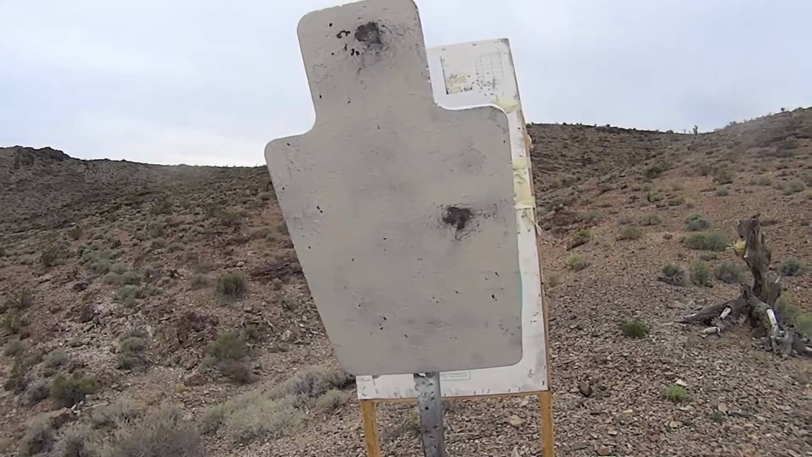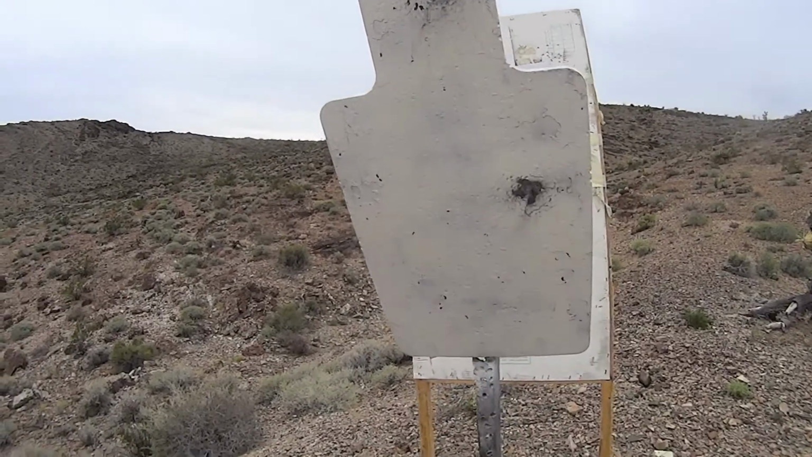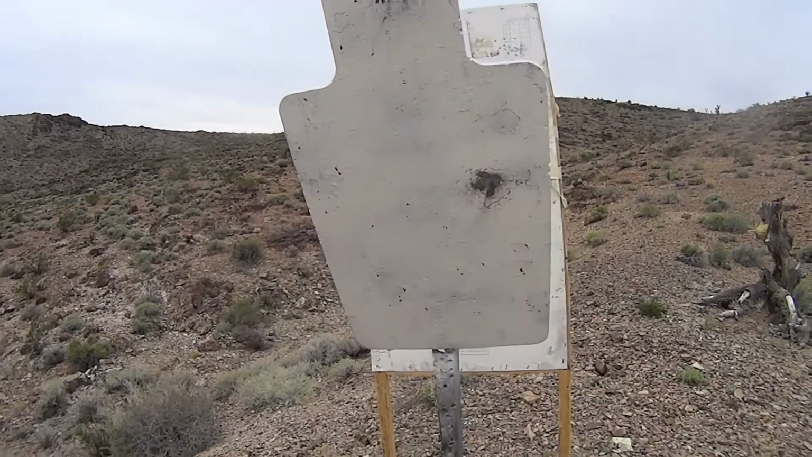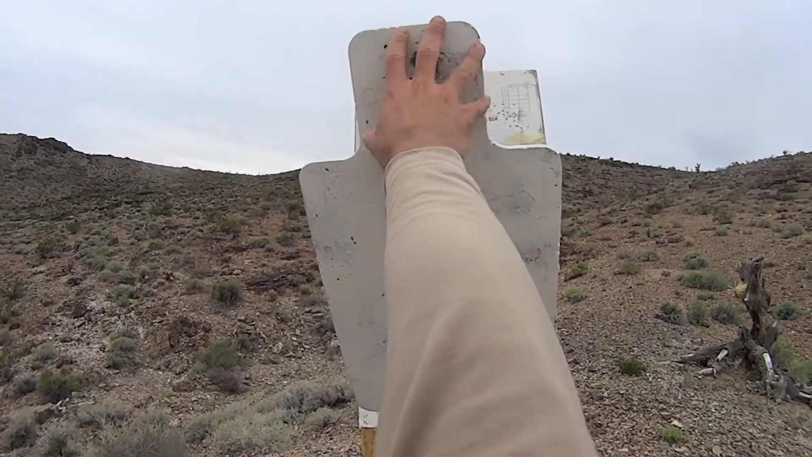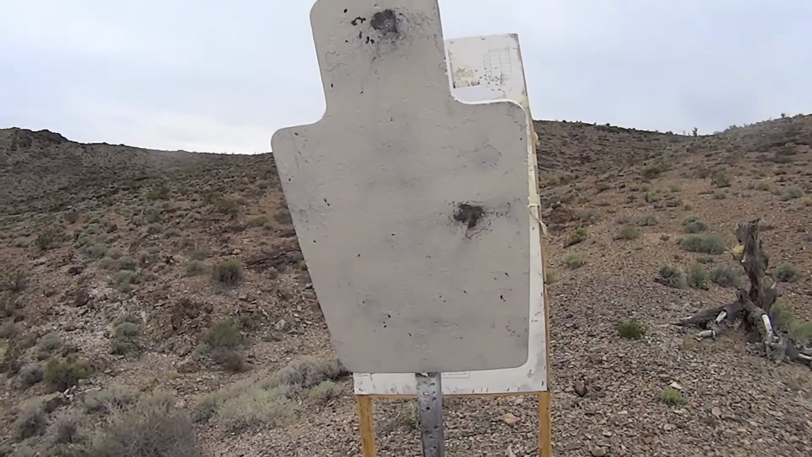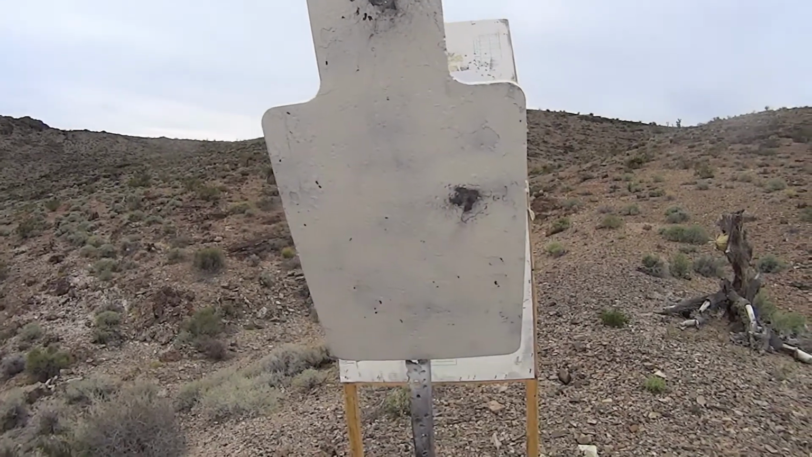Alright, so here's our results from the 100 and 200. At 100 yards, the head was actually fairly easy to see and target, and we were able to stack one round on top of the other. No big deal there. So at 100 yards, you could definitely engage a target probably about the size of a rabbit or so, maybe a headshot on a pig, things of that nature. But not much difficulty at 100.